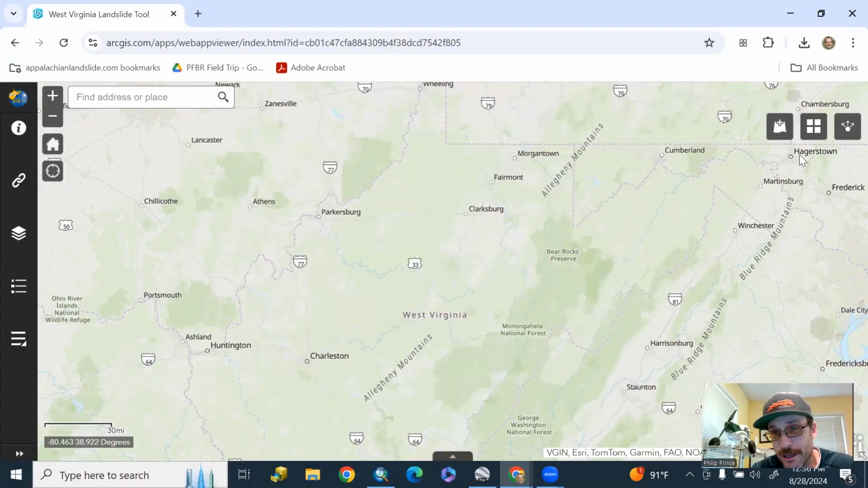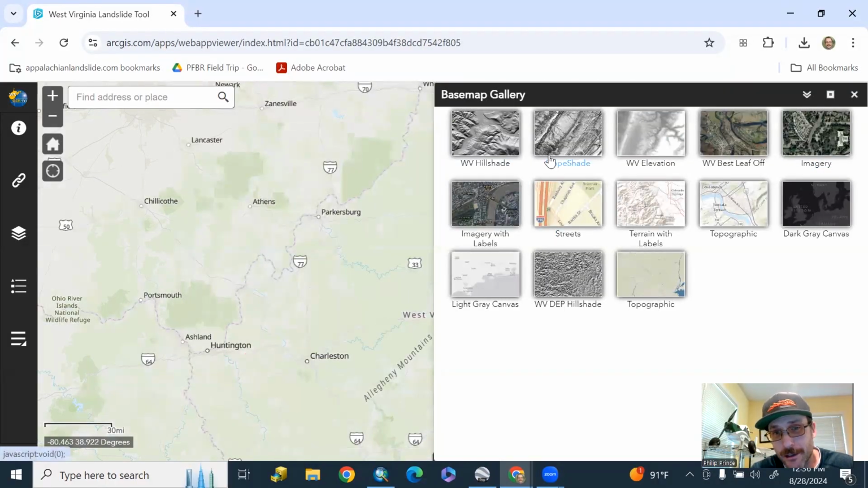You want to come up here to the upper right. Now you got the 4 squares here. Drop that down. Hillshade or slope shade. We've been looking at hillshade so far. Slope shade makes things look a little more metallic, but the landscape is more evenly lit. So if you want to see a northwest slope that looks really bright in hillshade, you'd want to turn on that slope shade. But we'll keep it to the hillshade here.